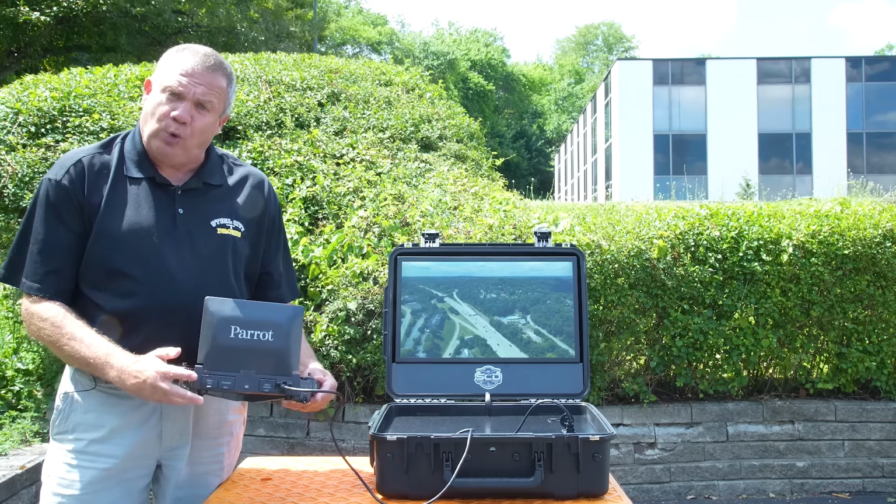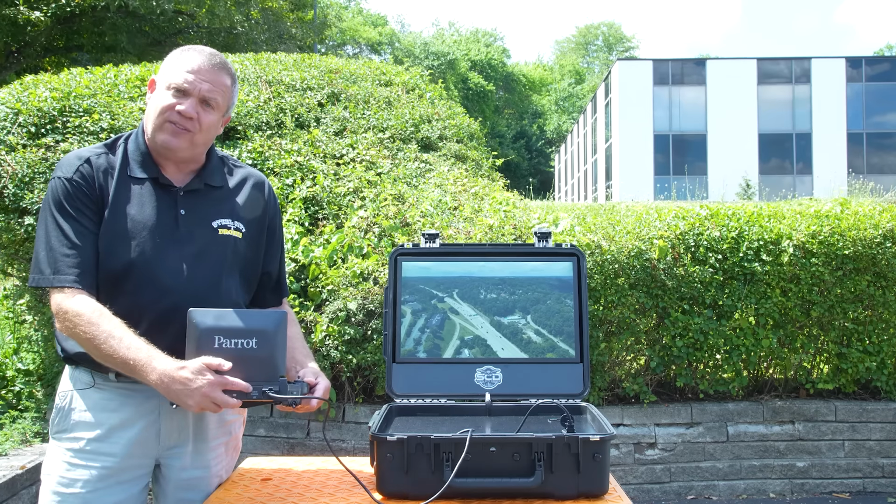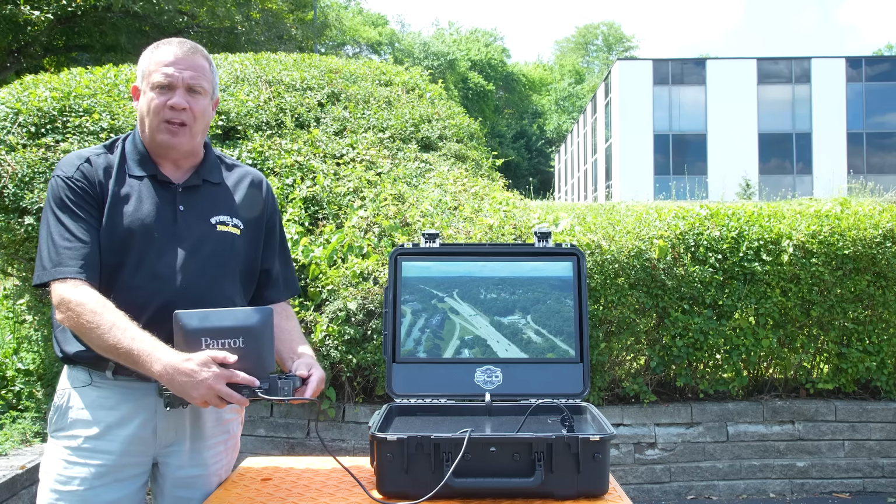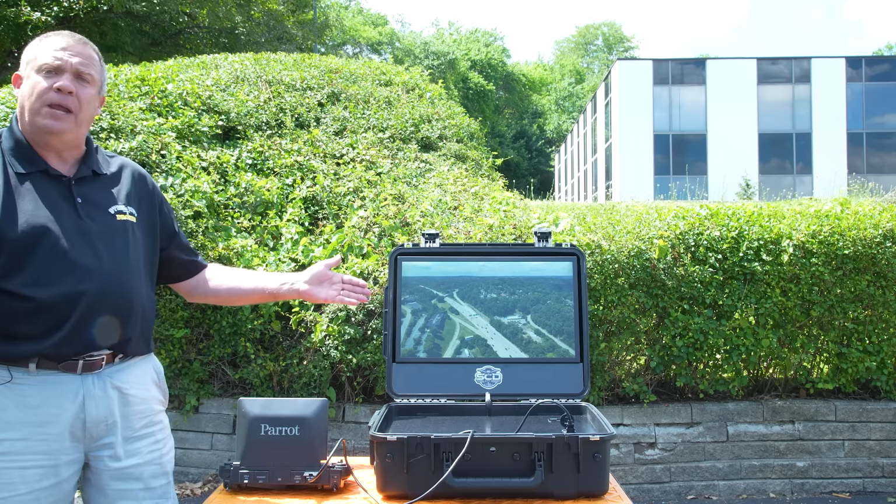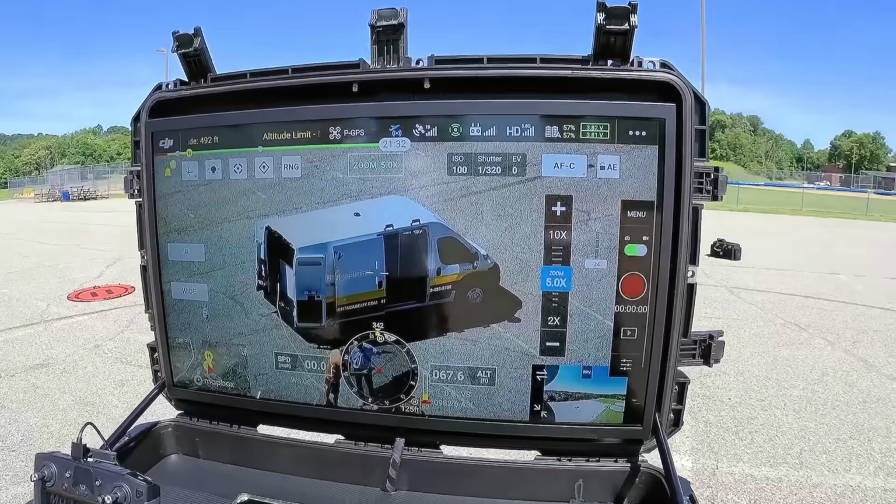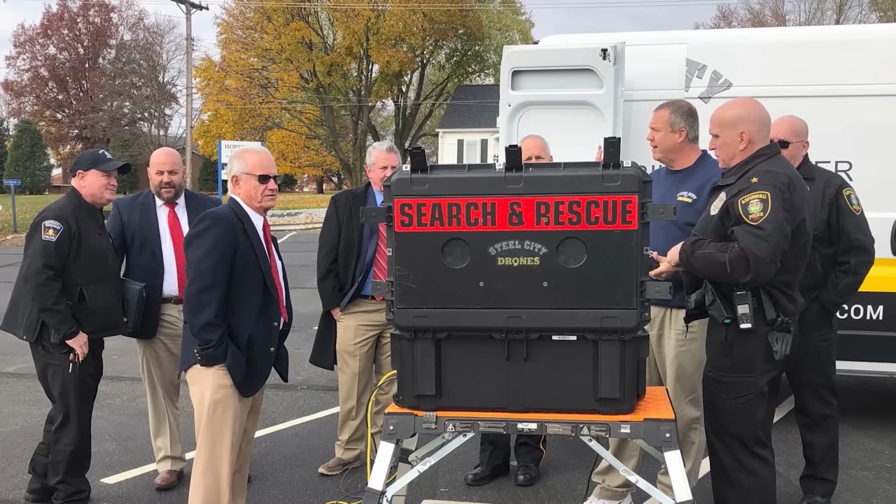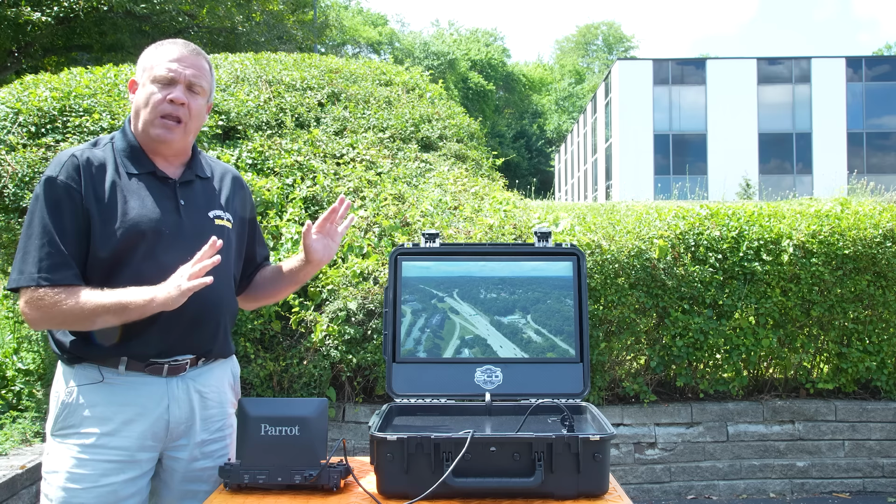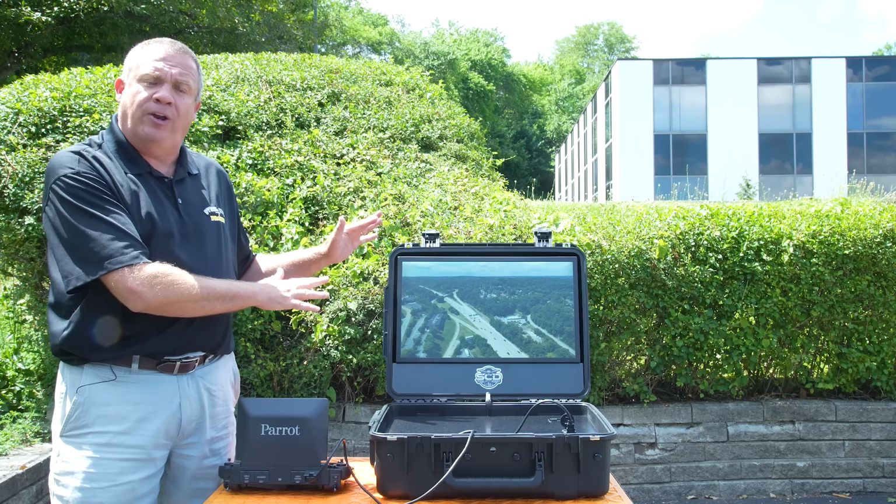So we have a USB-A, an Ethernet port, USB-C, as well as an HDMI that we can take to a larger display monitor. So in a larger operation where you have a lot of people around that want to see what the drone is doing, you can keep them away from you and take that to a larger display monitor.